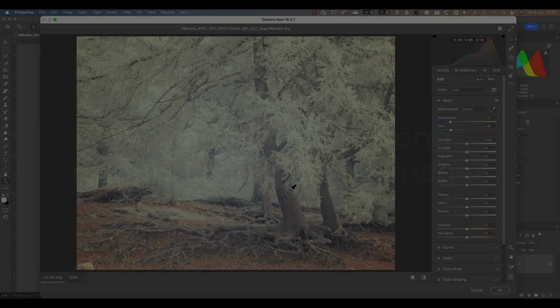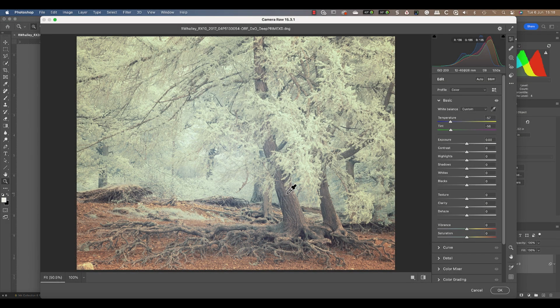The next question is, why aren't there any strong colours in an infrared image? The answer to that, as we've already mentioned, is that infrared light doesn't have colour in the way that we understand it. The colours you see in the image are false colours that are created by the white balance. What I think this question is really asking is, how do I make the colours in the image stronger?